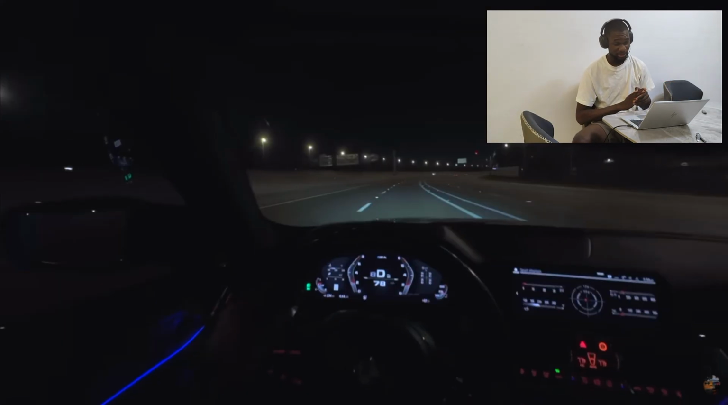Firstly, the M4 has a good interior. Let's not lie, the M5 has a better interior, better lighting, everything, ambience, because it's the new model, latest year. But the M4 has this professional feel.